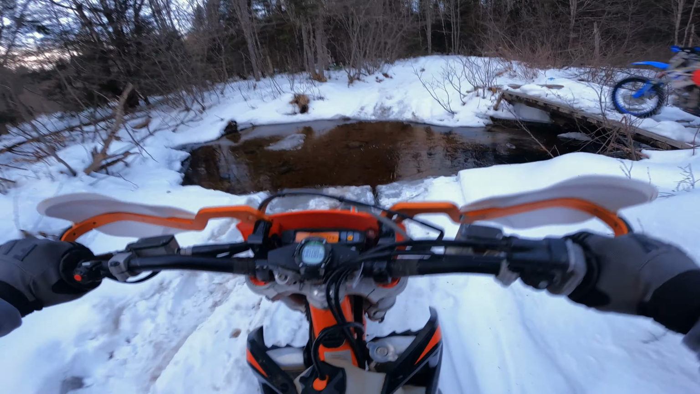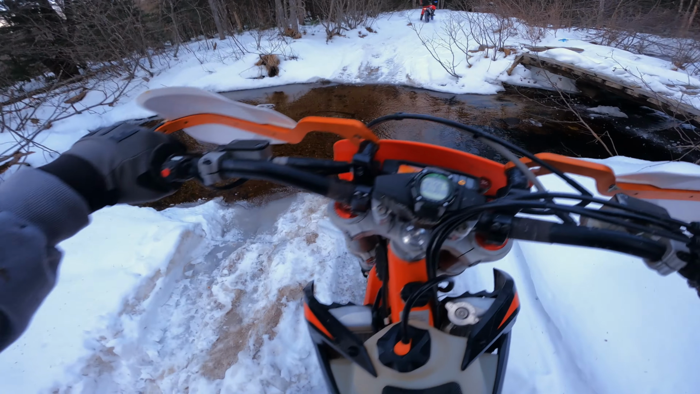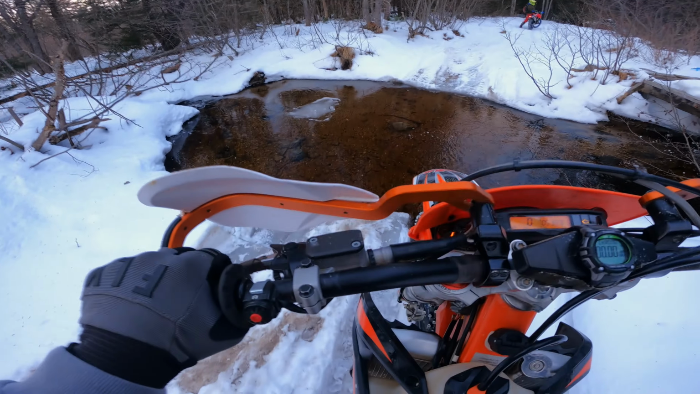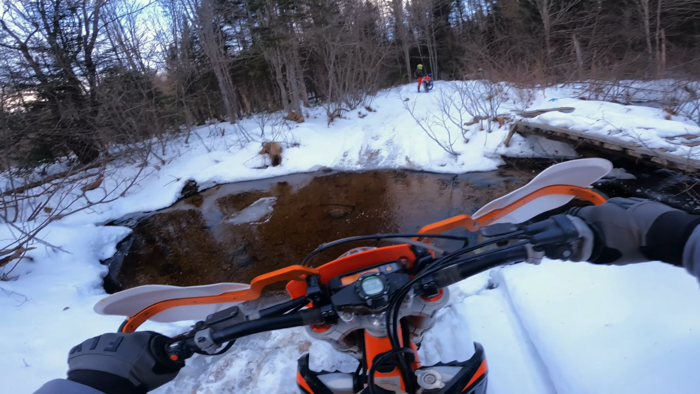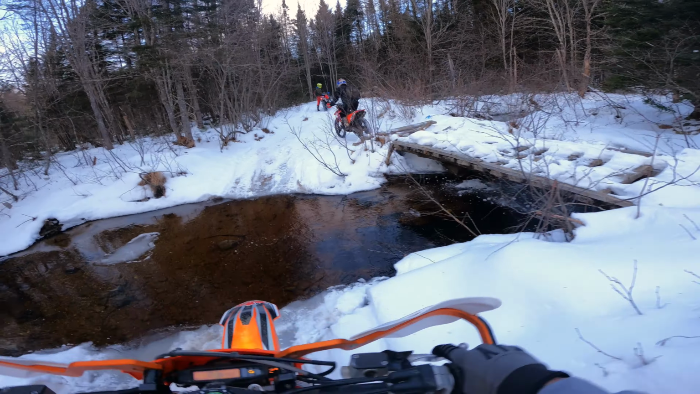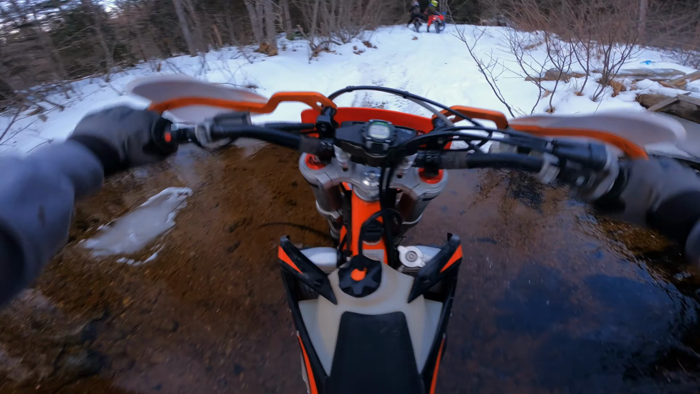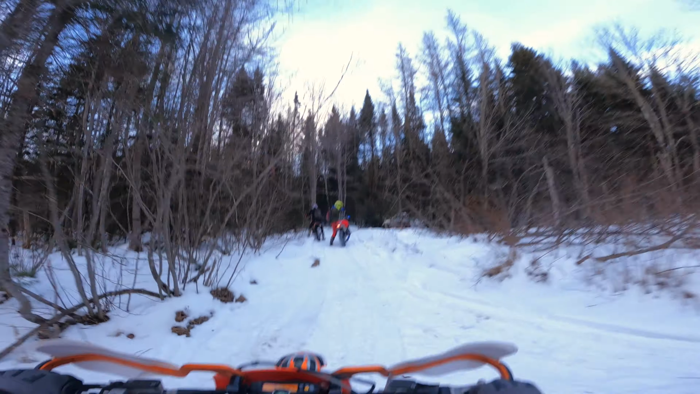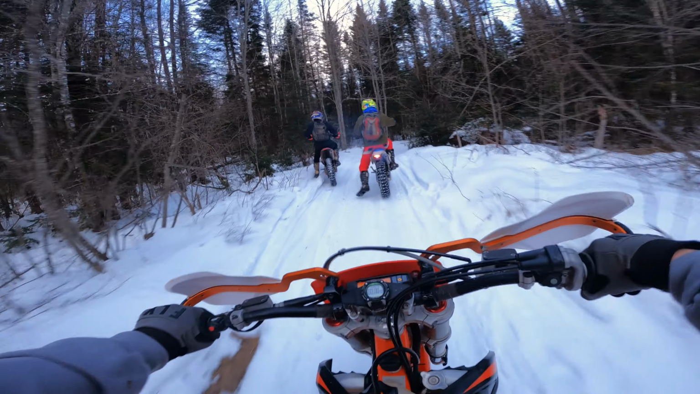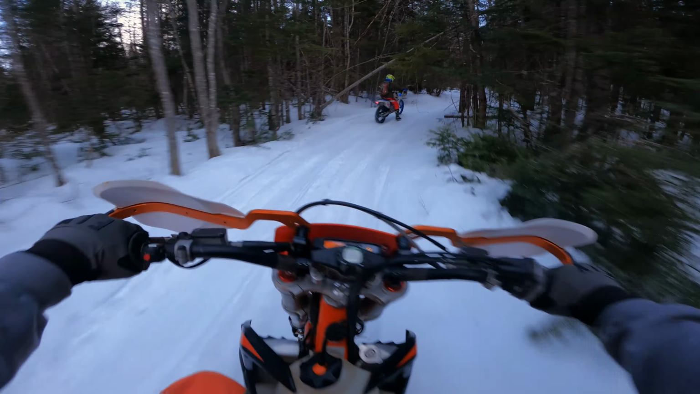I wasn't sure about this bridge, but I really wasn't sure about this crossing here. It looks like I'm going to go through and end up getting wet feet. And I was going to go back up on the bridge until this happened. The bridge probably. Oh. Nope. Yeah, turns out it was frozen pretty good, and I was able to cross and not get wet feet.